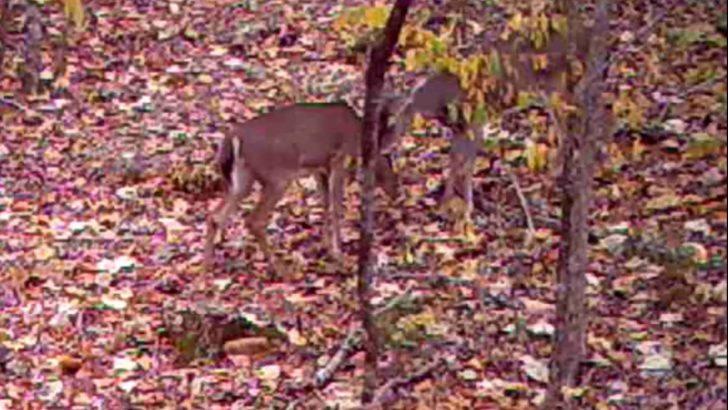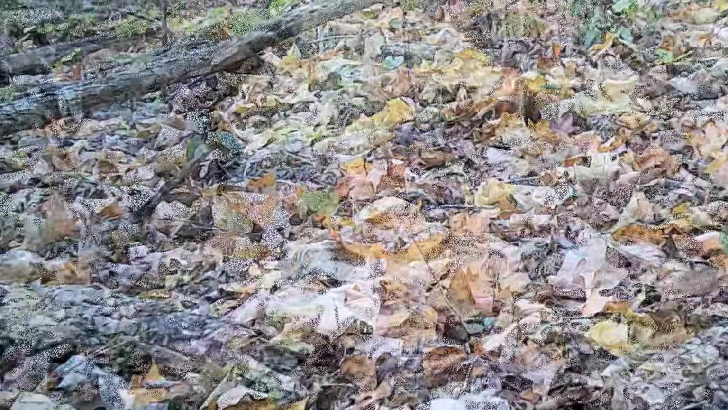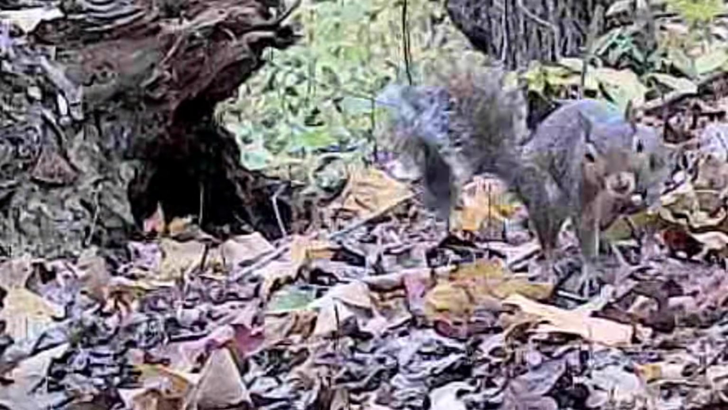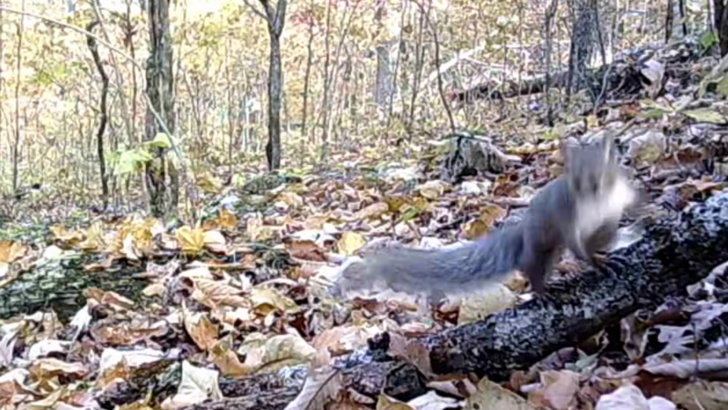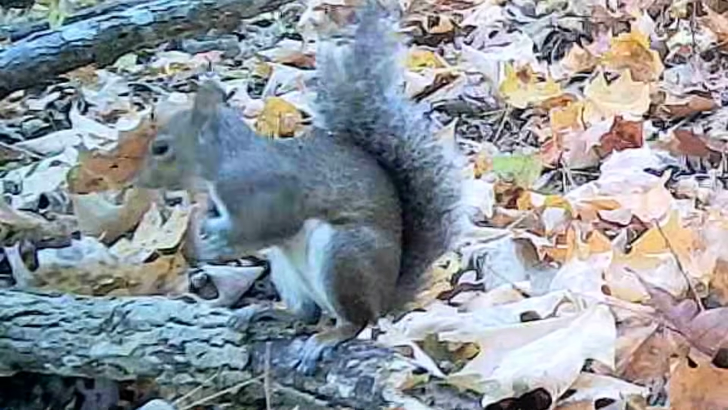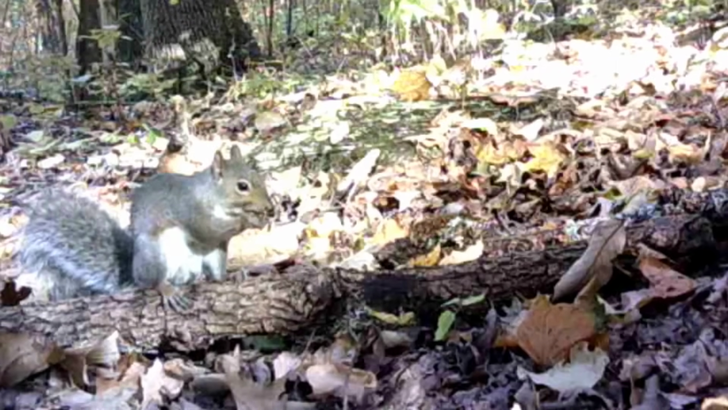But it's time for the squirrels. They're so busy. And they're so funny to watch. Sometimes I think they know that camera's there just to show off. They're so relaxing to watch. Well, that's just what stepped in front of the cameras.